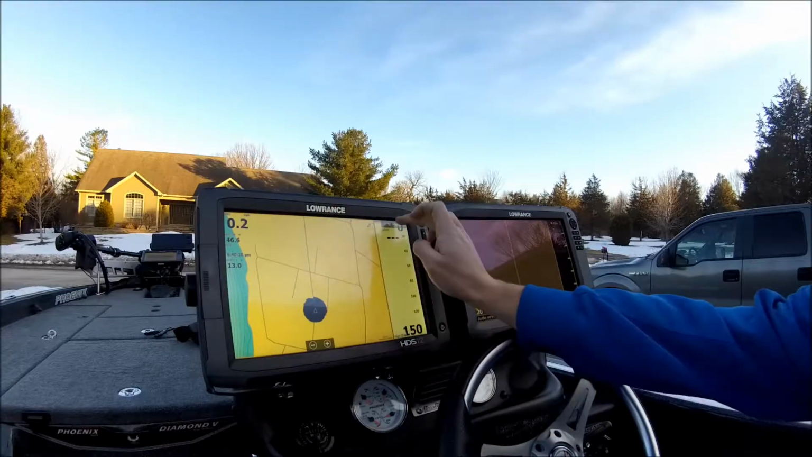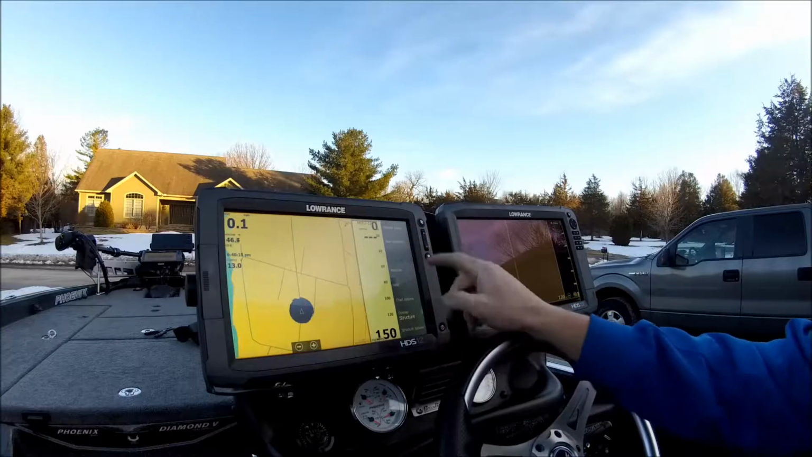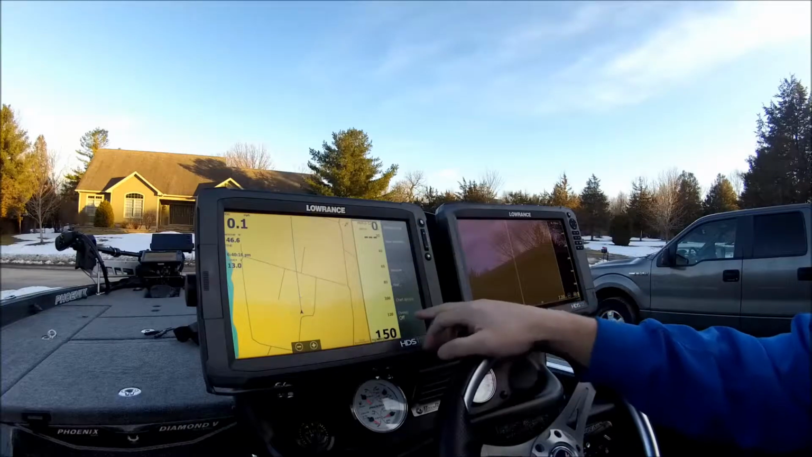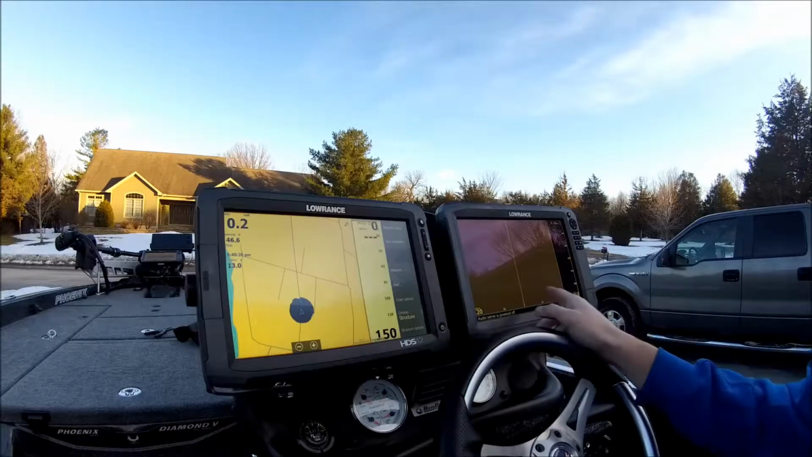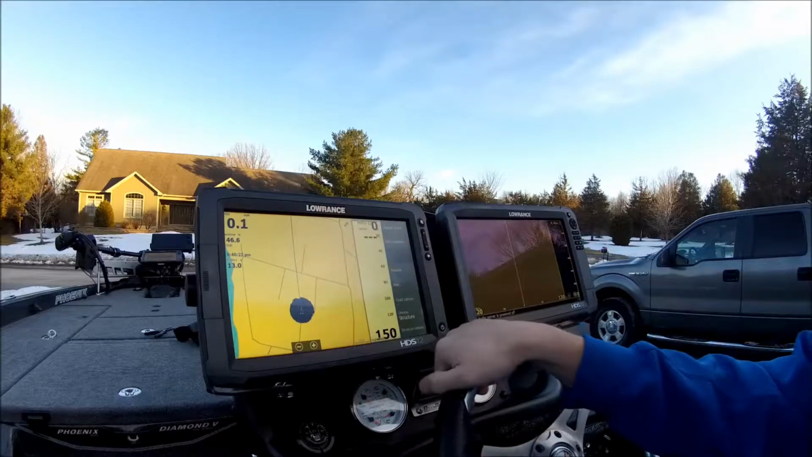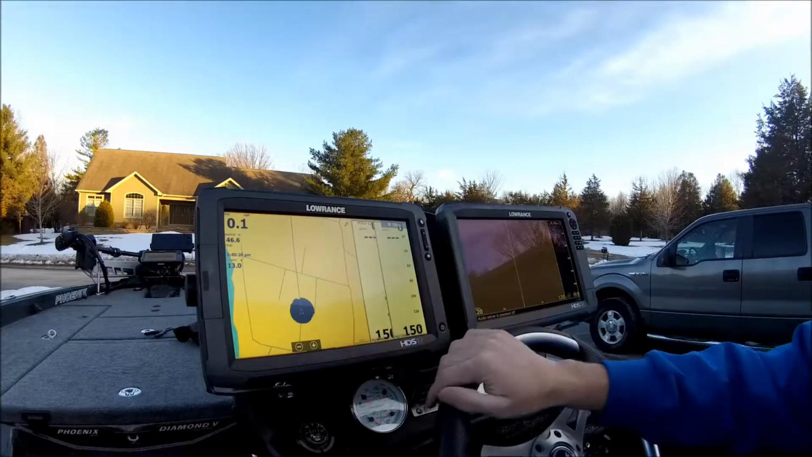Starting off over here on my chart, I click menu. Nothing special here except I overlay my structure. That way when I'm graphing on this unit, I can see what I've covered on my map. That's about it for that.